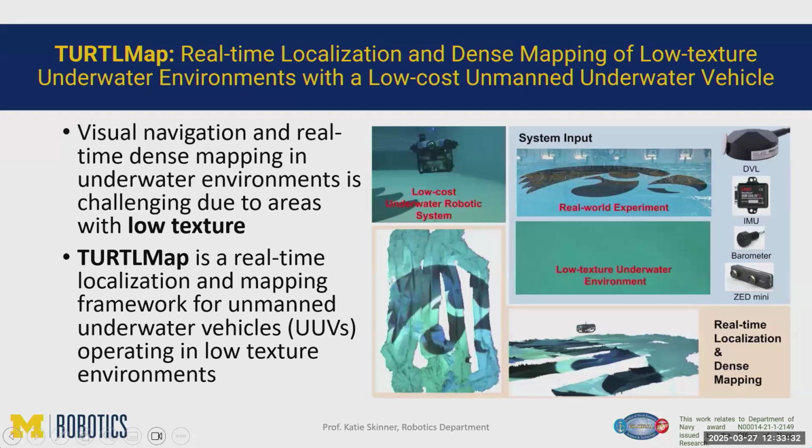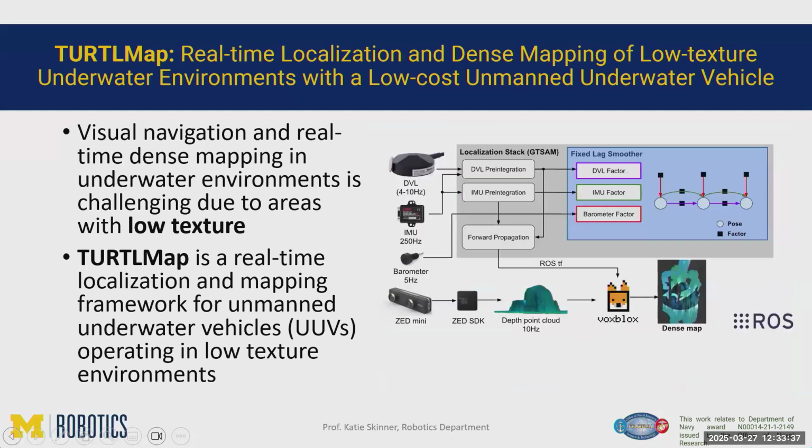And we developed TurtleMap, which performs real-time localization and mapping for these textureless regions. So TurtleMap is a SLAM framework. SLAM meaning the first component is localization, so estimating where our position is in the world. And then the second component is mapping. So once we have collected data, we have our estimated position, how do we build a dense map of the environment? We decoupled these two processes.